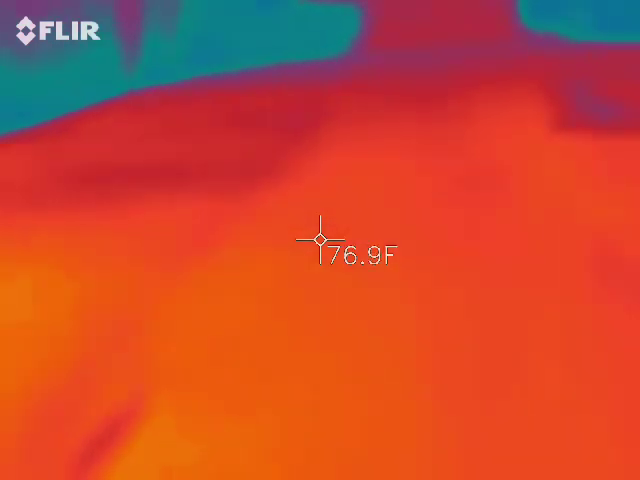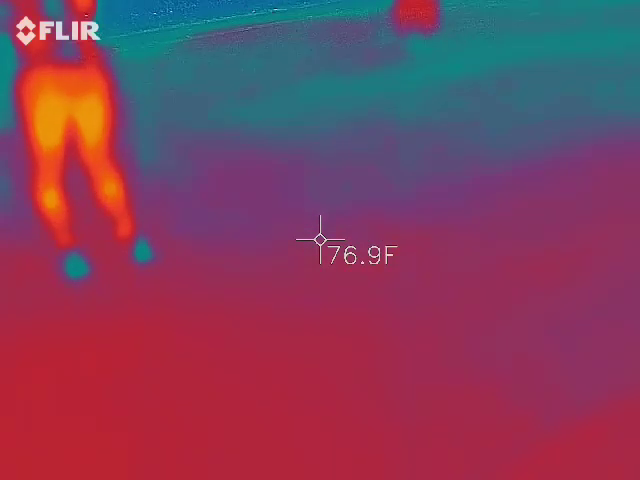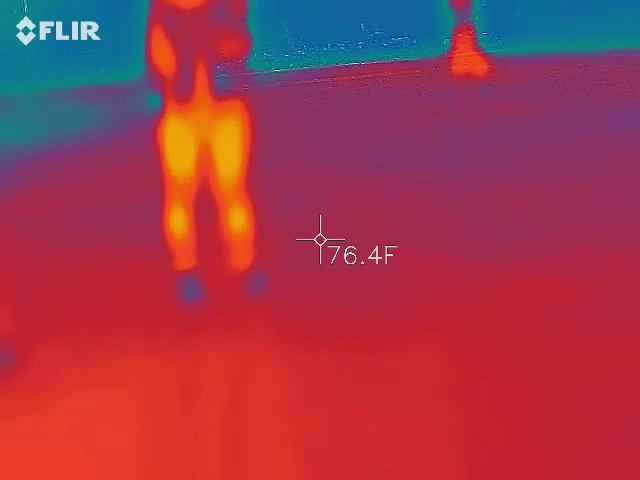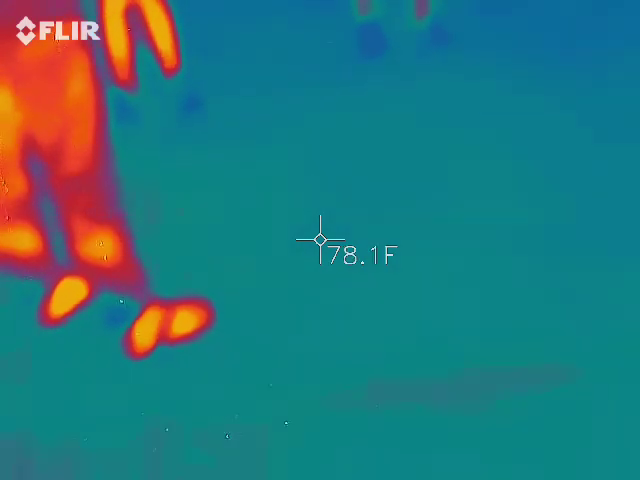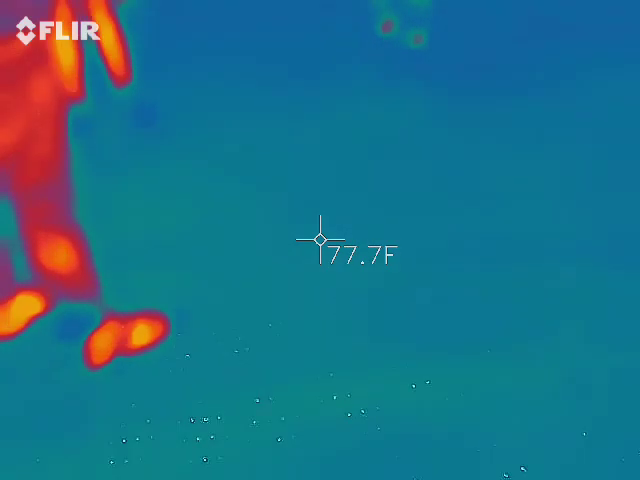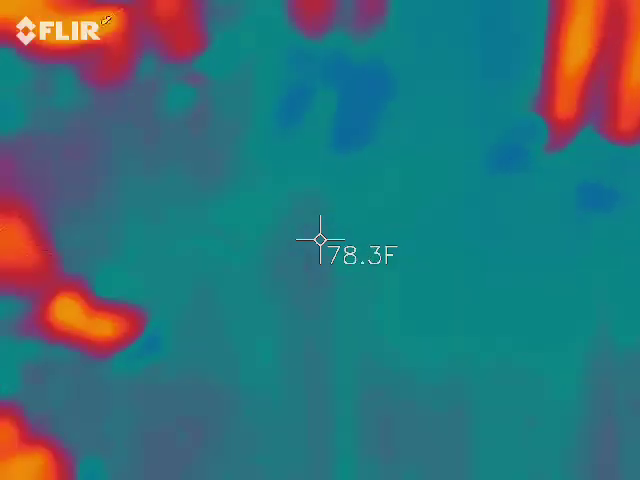How are we doing on temperature? Do we have anything that's... No, when I was over here in front of Kim, it was not really fluctuating too much. It's like between 76 and 78. See, he's getting some glitter from the rain, because it's still drizzling a little bit. That's kind of like what we're looking for. Strong. Yeah, it's a strong signal.